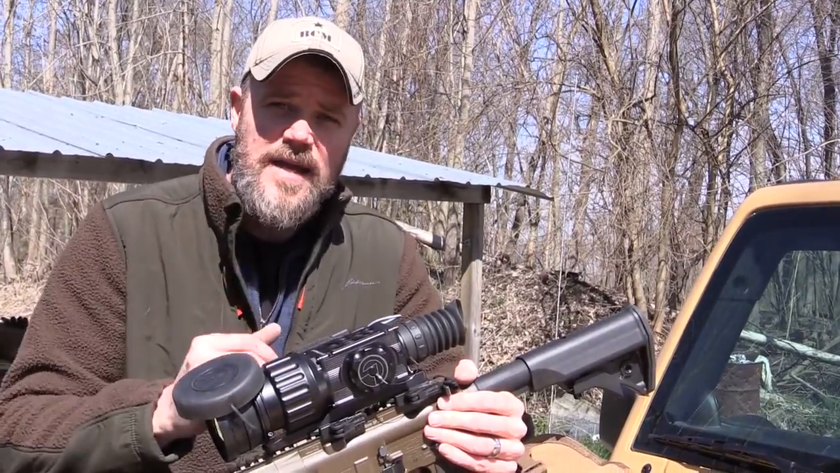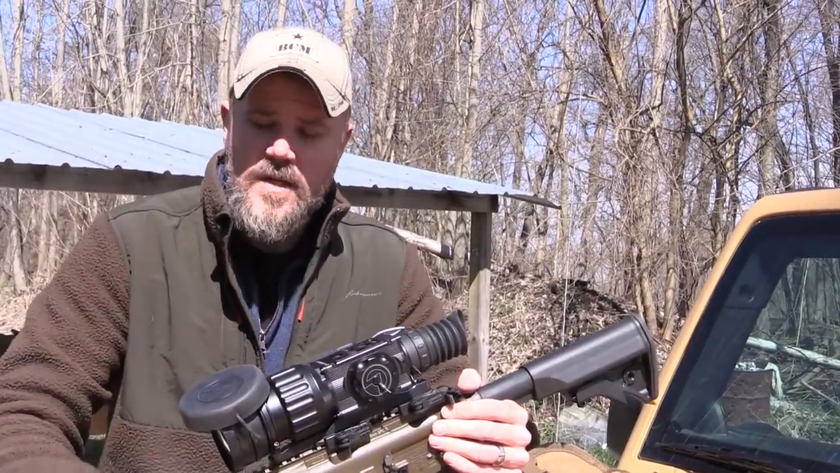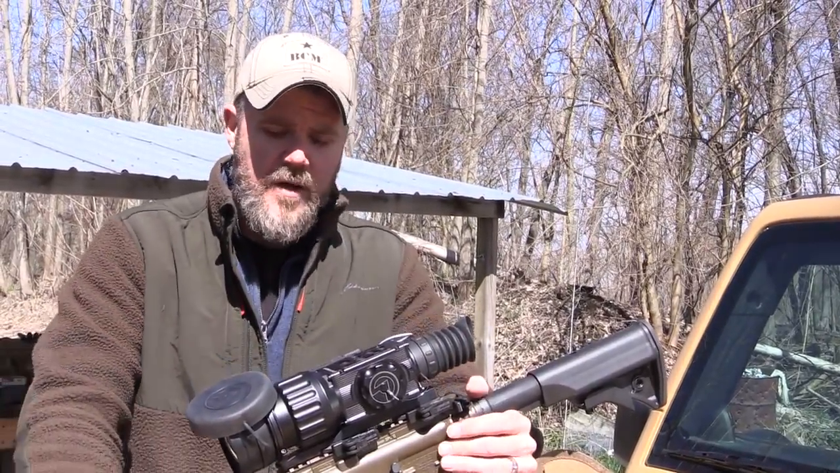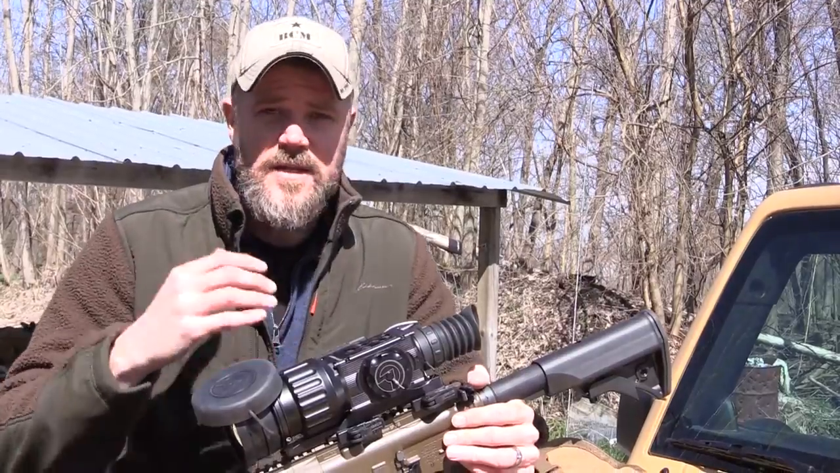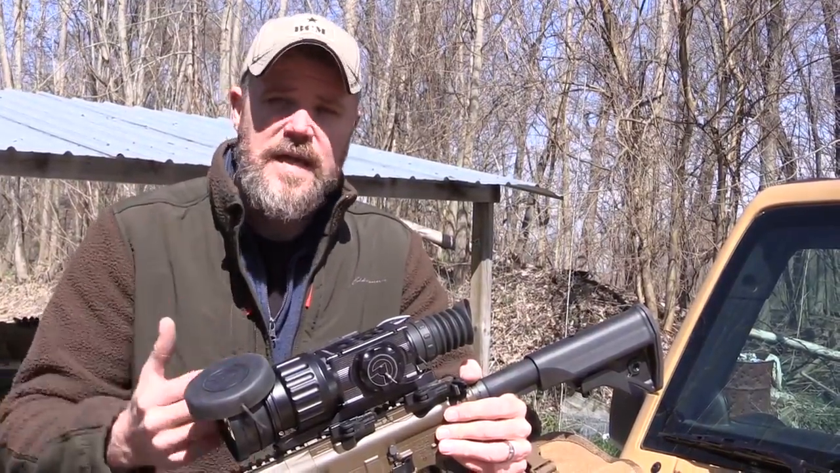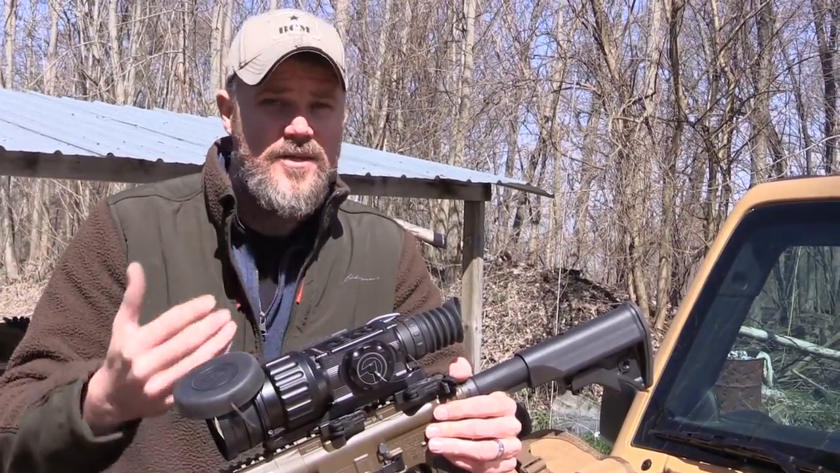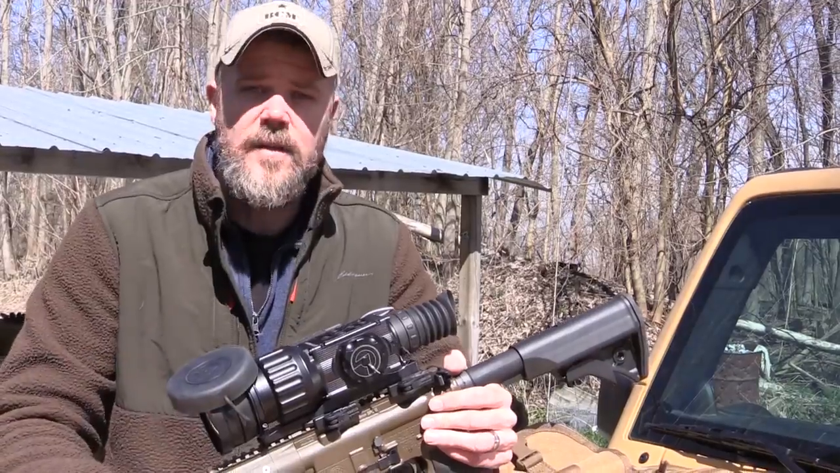Today, I just wanted to bring you guys along with me to zero my new Zeus Pro with my new 6.8 rifle from LWRC. Yes, guys, this is a very expensive rig, and I know that some of you guys are going to complain. You can certainly get into pig hunting for a lot less money. We're actually looking at Armasight to actually carry them at Copper. We're already an LWRC dealer.